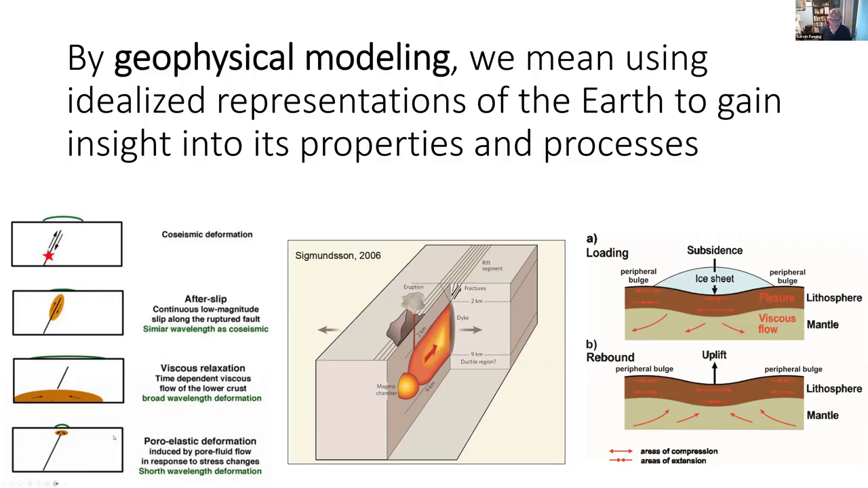On the left is the earthquake cycle in a very, very idealized fashion, starting with slip on a fault being an earthquake, and then some kind of process that allows the fault to continue to move after the earthquake, which we call afterslip. Some kind of process in the viscous part of the crust or the mantle flows after an earthquake, and then perhaps some shallower process that's involved with groundwater flow follows the earthquake as well. And all of these processes we have ways of modeling and can constrain using InSAR data.